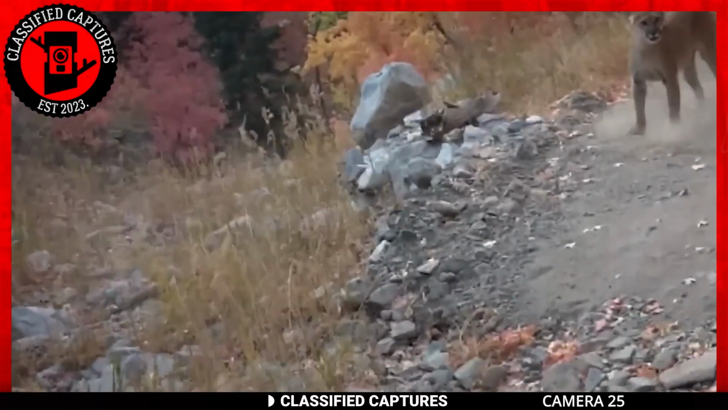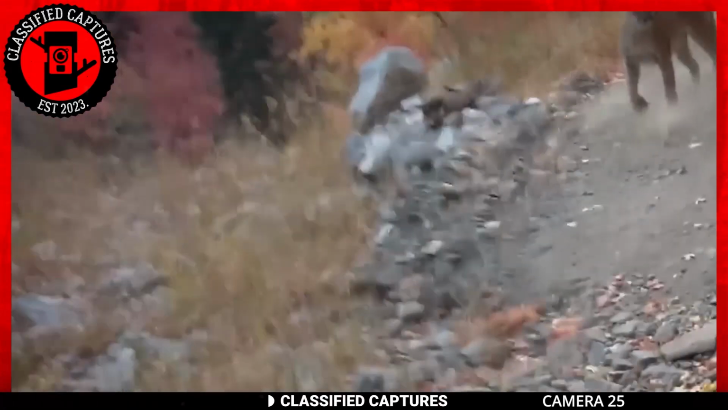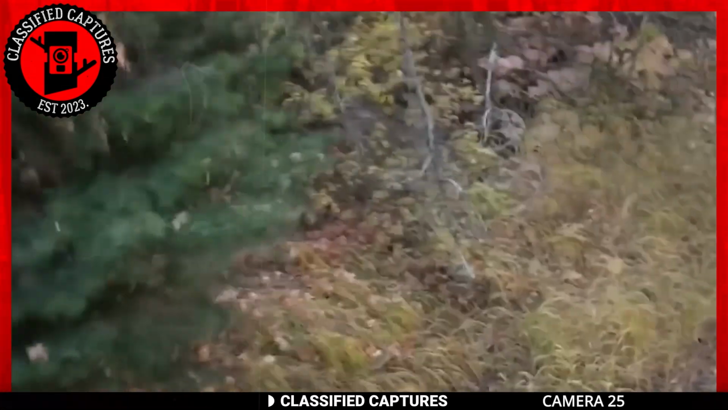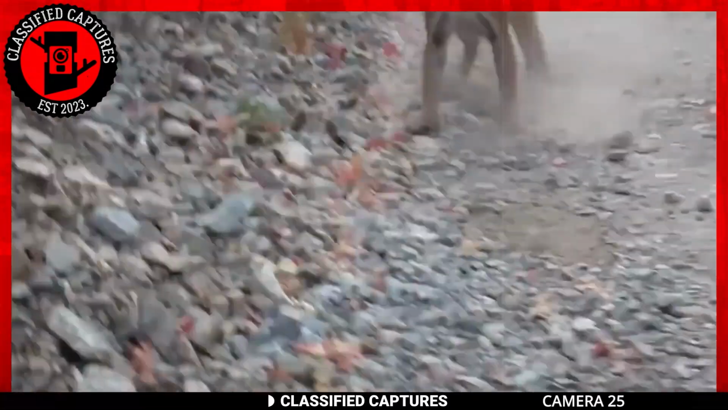The cougar was, however, stalking him, ready to pounce any time she believed she had the right opportunity to do so. Despite being very afraid, the young man stood his ground and started to shout and wave his arms to make himself appear bigger than he actually was in an attempt to intimidate the predator. The cougar, however, was not deterred and continued to advance toward him.